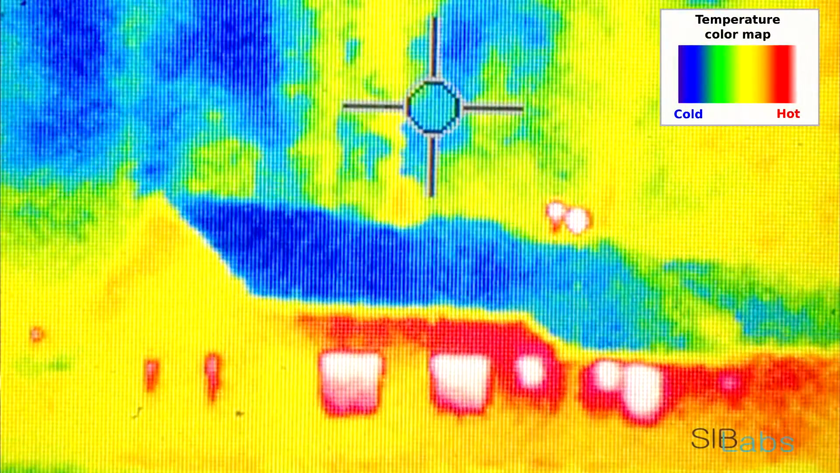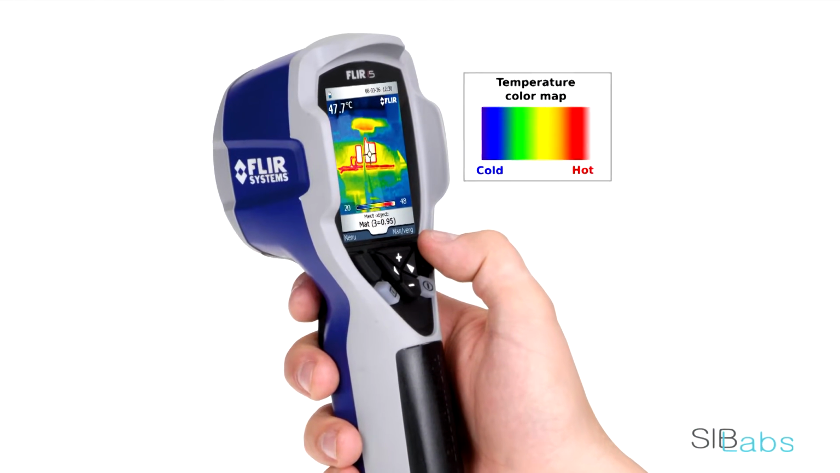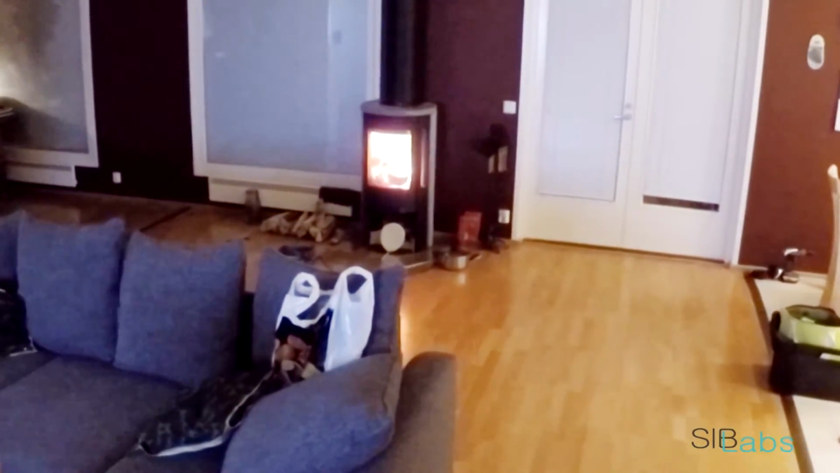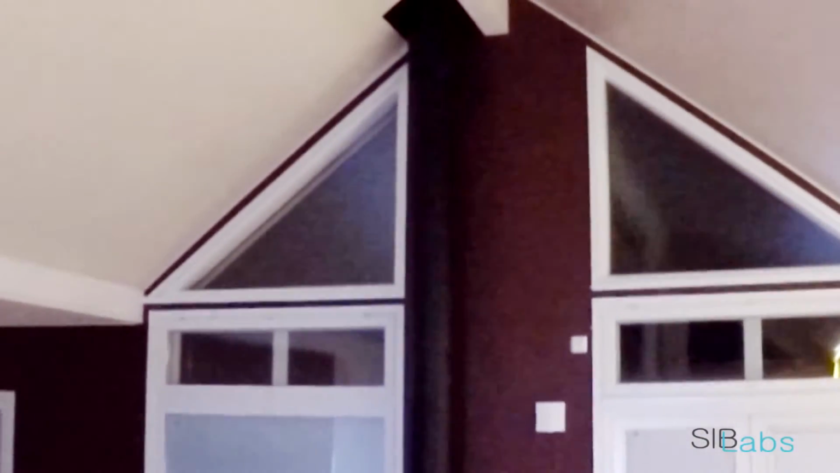So let's take such a camera, couple it with a conventional RGB camera, and record two videos simultaneously, the first in visible and the second in infrared light, and let's see what we can see. Okay, here you can see a fireplace with a long chimney, several meters, probably 4 meters. The fire is on, however, how hot the chimney is we don't see here.